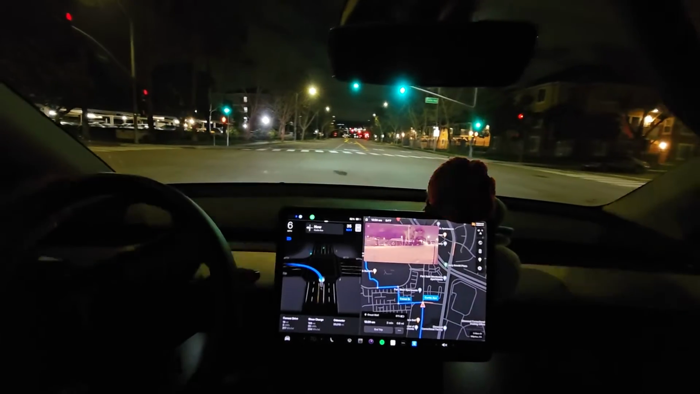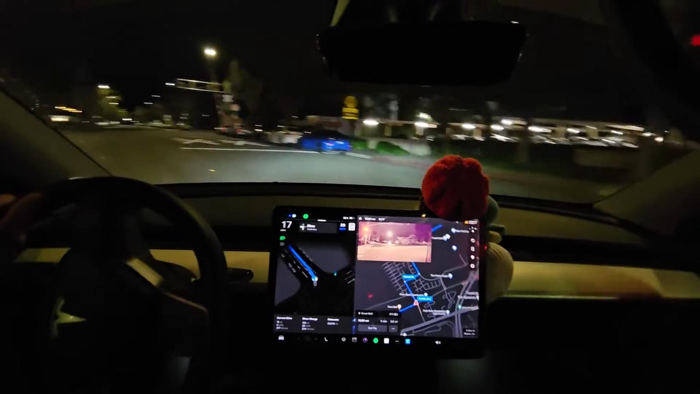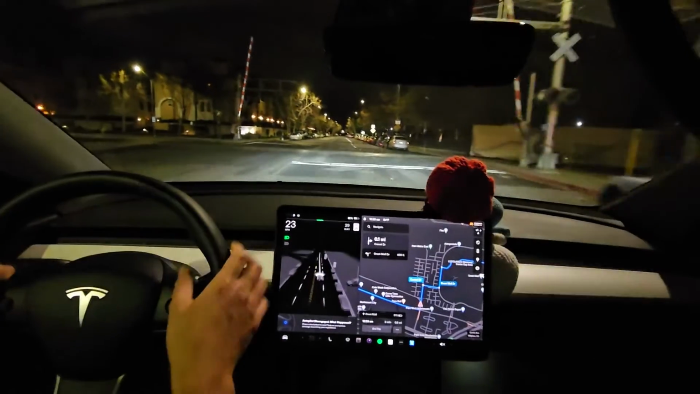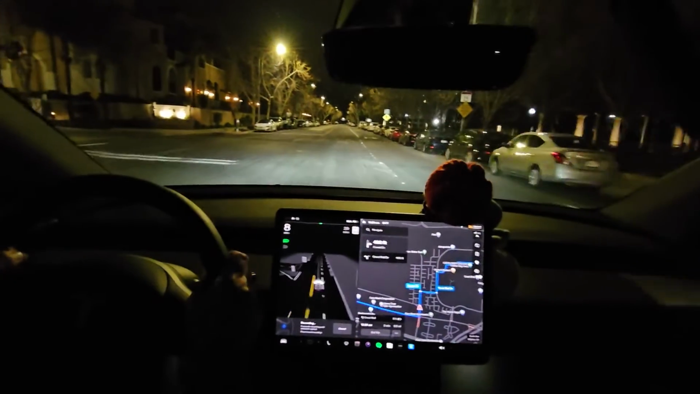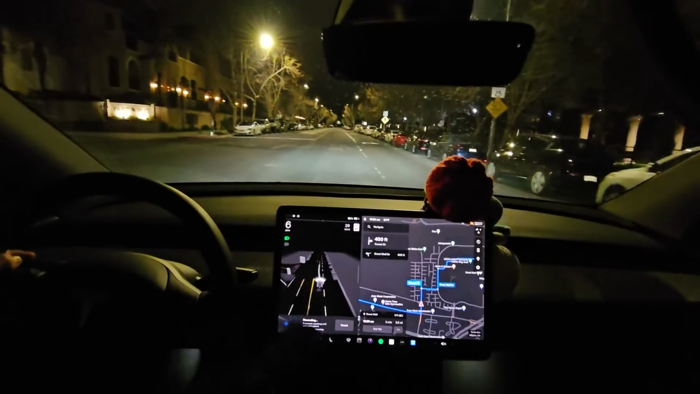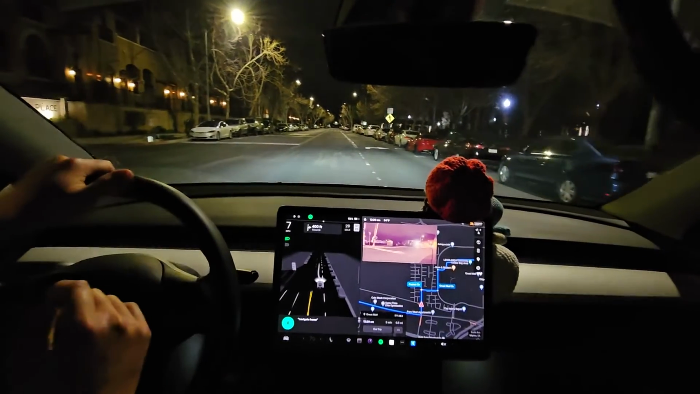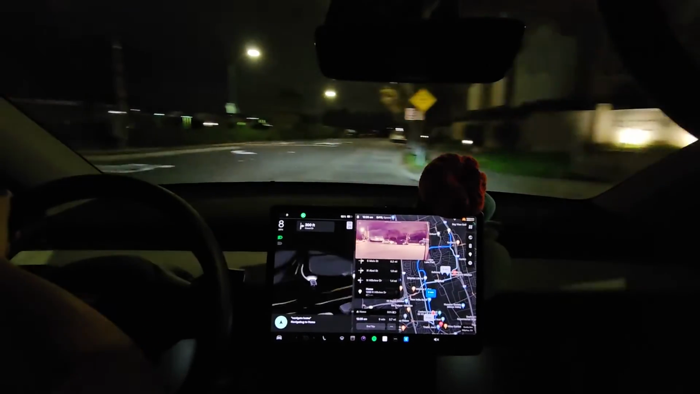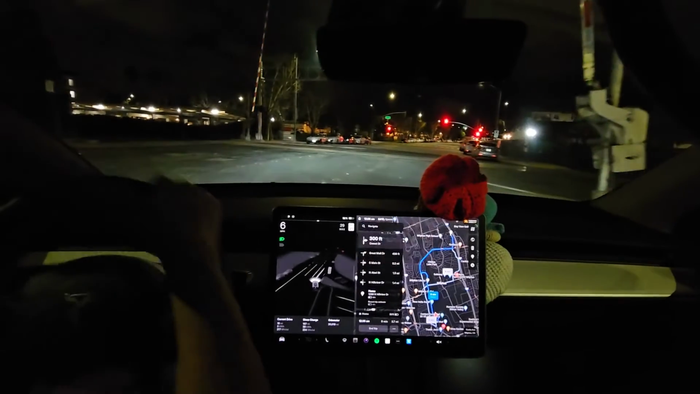For me, I don't think I'll be 100% confident in full self-driving. Navigate to there. Navigate home. No, I'm not recording. Navigate home. Can I U-turn? Yes. Okay.